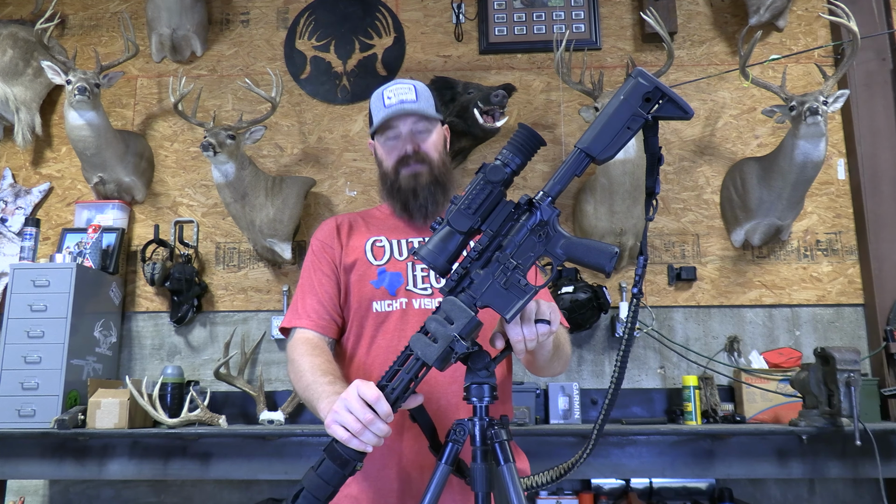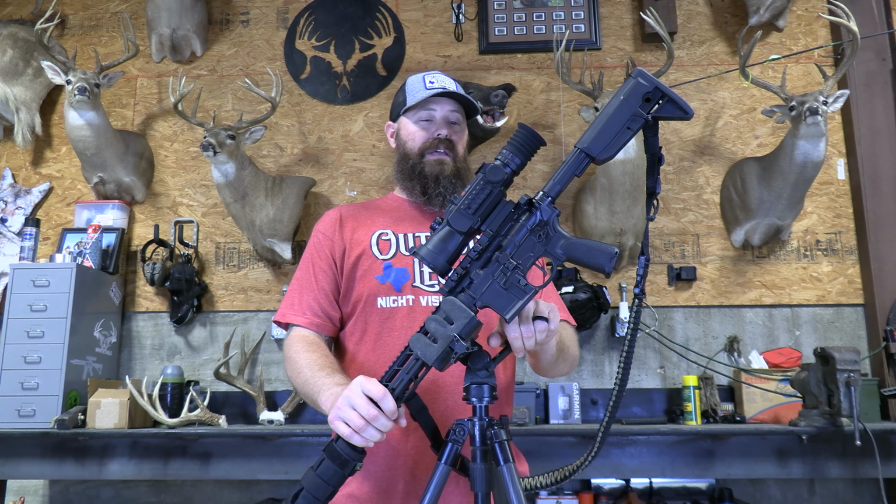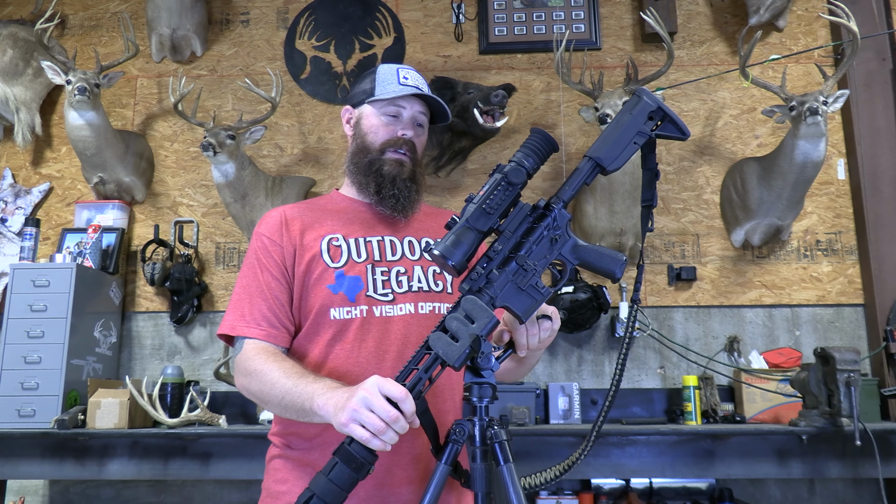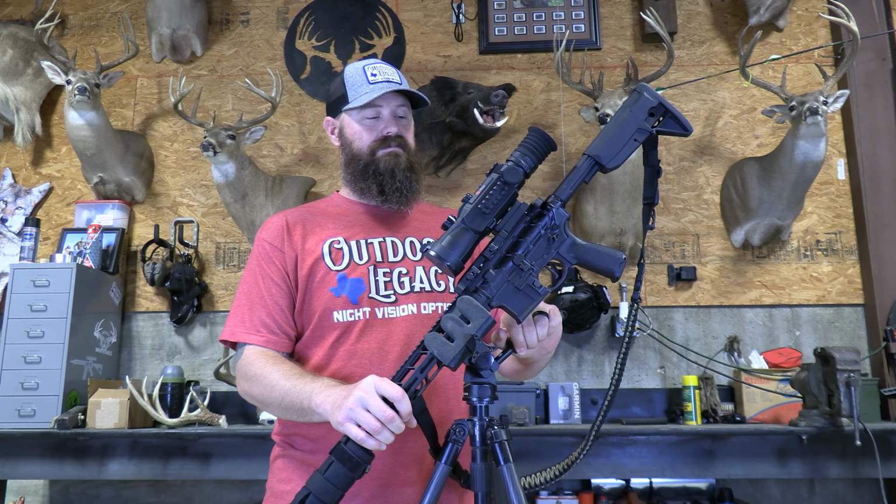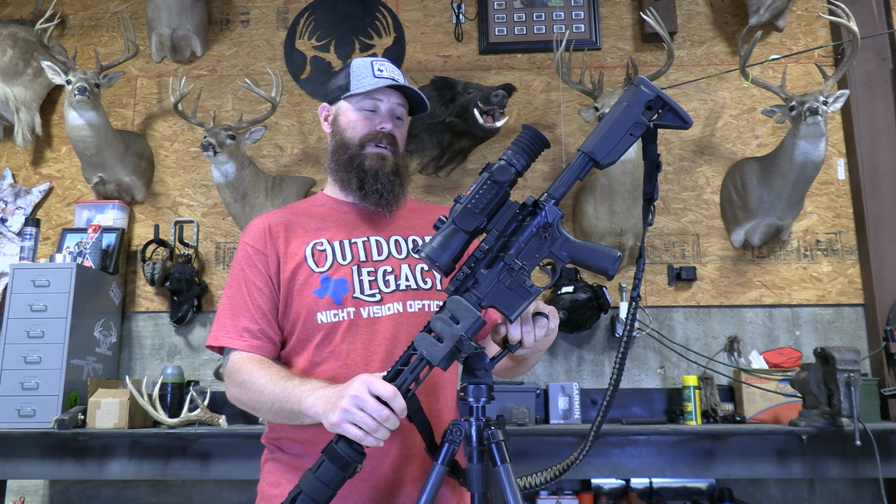Who's it for? Man, it's 3-power magnification, very good display screen, very good resolution. Guys, this is going to be for the coyote hunters. You guys that are up north, that are hunting, and most of your shots are over 100 yards, 100 to 150, 150 plus. Man, this scope's for you. This is what you need. This is a coyote hunter scope.